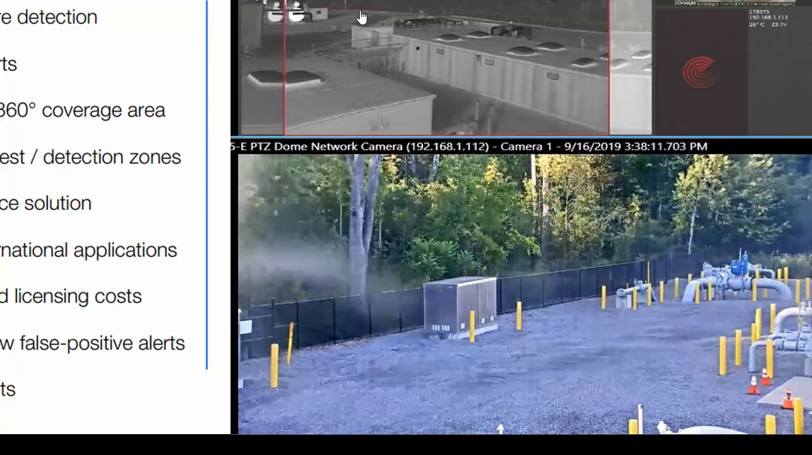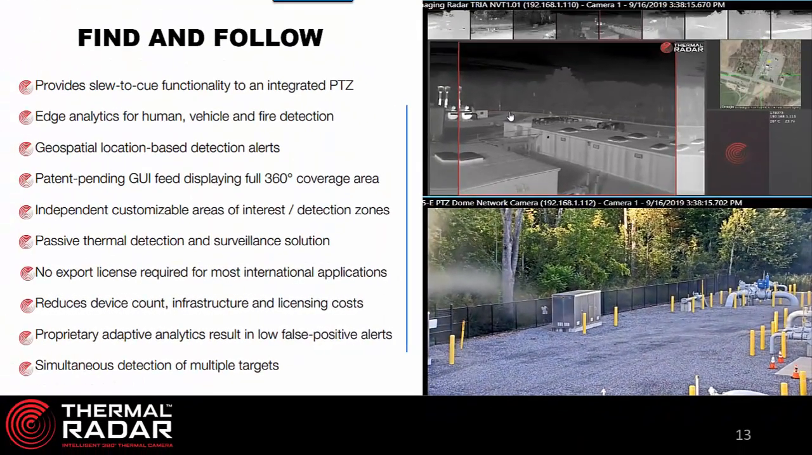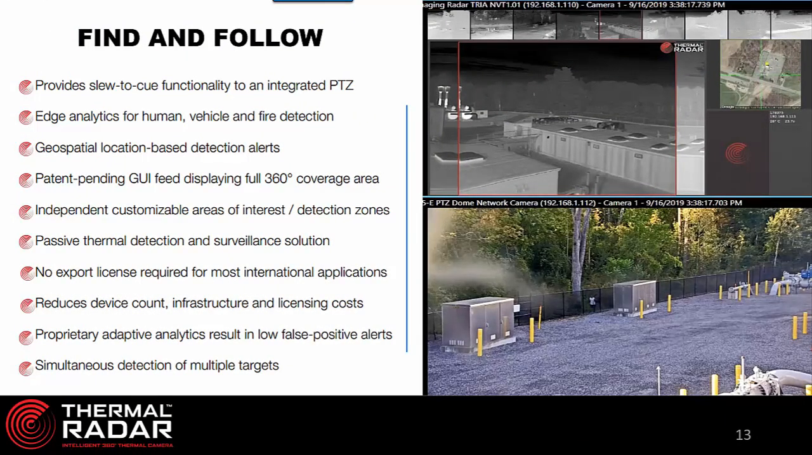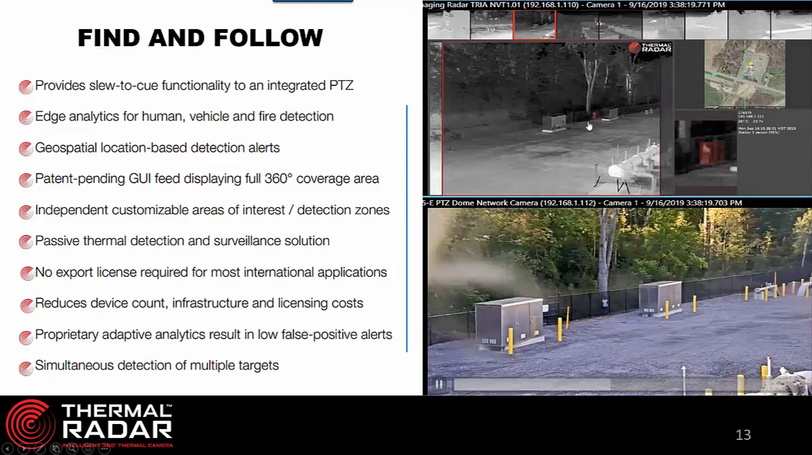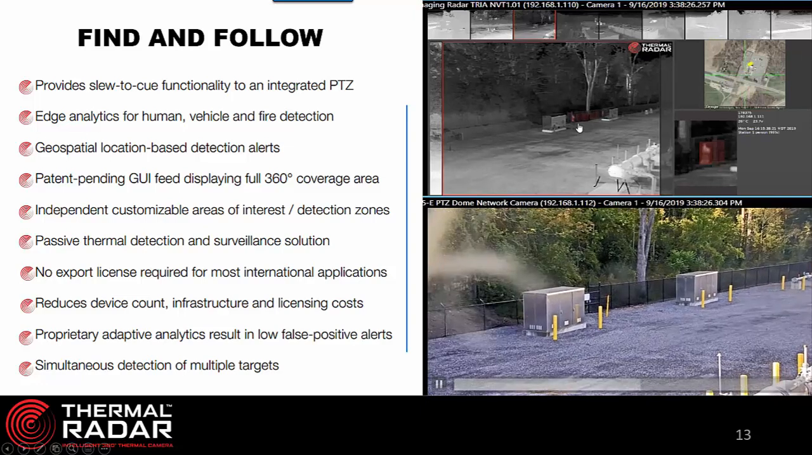All of a sudden, the PTZ camera moved, and our customer could not understand why the PTZ camera moved. And here came a random person walking up the other side of the property that we detected, and we moved the PTZ to the target. So here comes the person.